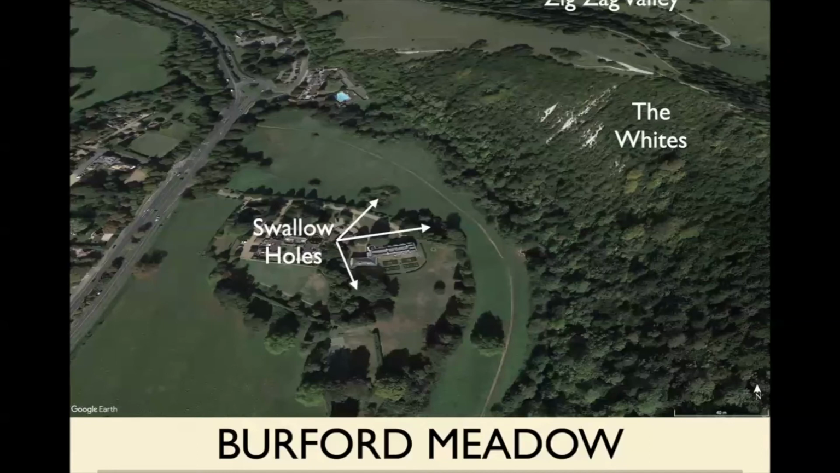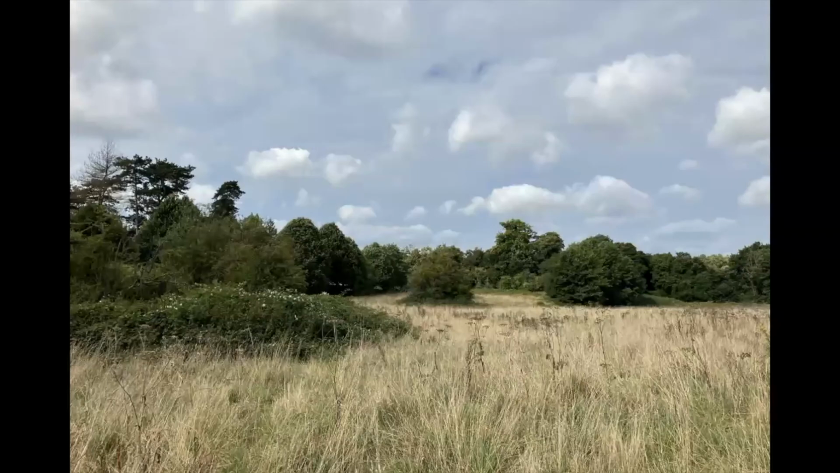These are the swallow holes that I pointed out on the LIDAR, these things here in Burford Meadow. And when you go and look at them, this is what you see. So I'm sorry, I can't show a hole in the ground, but they're very good for blackberrying for exactly the same reasons that Richard said, that the soil obviously remains damp when everything around has dried out.